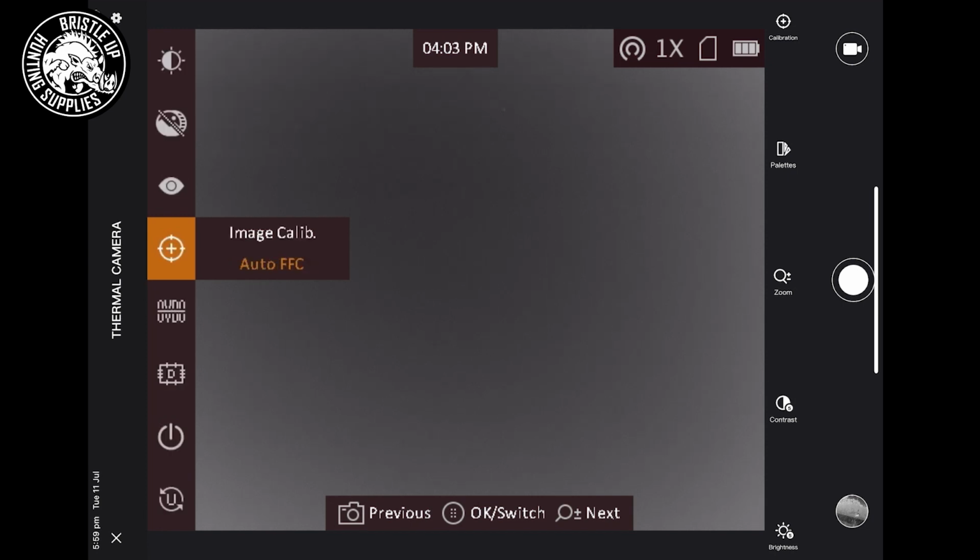Now we're back to scene recognition and back through. So that's pretty much it. That's it for the monoculars. Not much to the menu, pretty straightforward to use. Now let's shut it down.